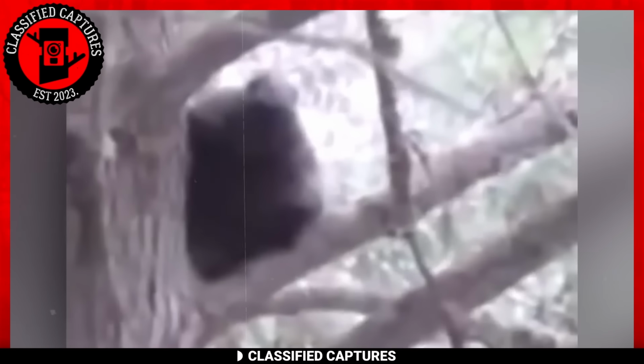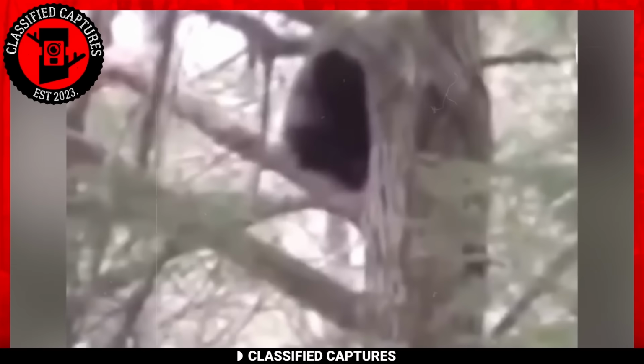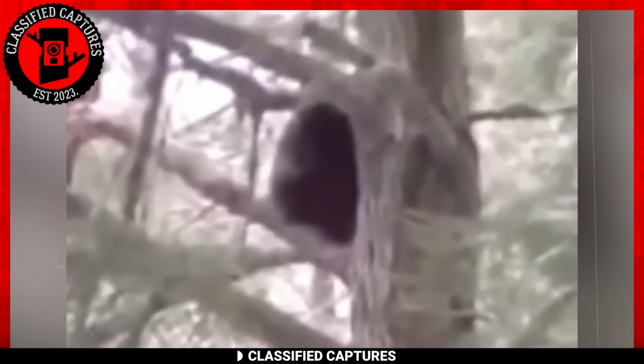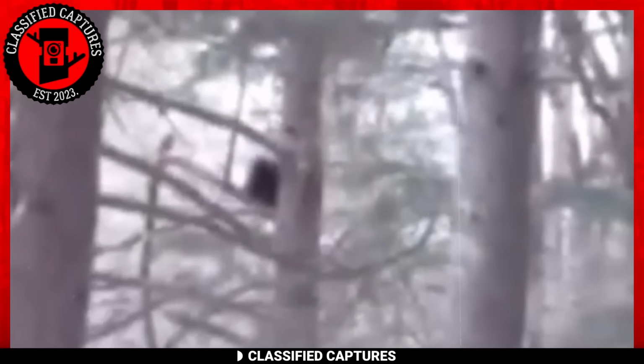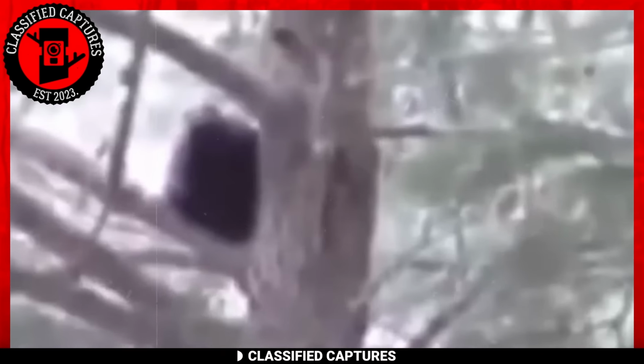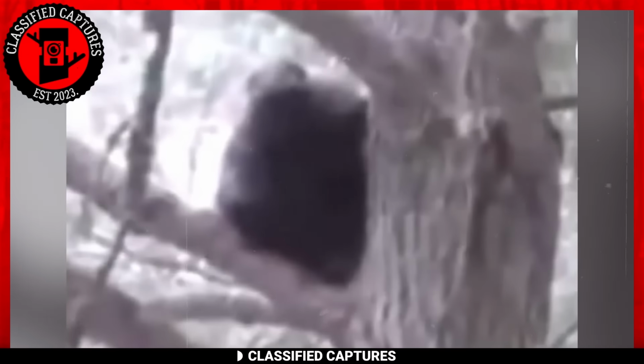Still on Bigfoot, we traveled to the woodlands in Washington state where a hiker came face to face with a creature that shares the likeness of the Bigfoot huddled on the branches of a tree. As the hiker and the creature stood frozen in place, both frightened of each other because of this unscheduled meeting, the hiker made the first move and slowly retreated.